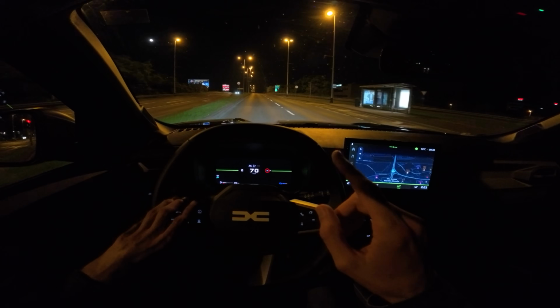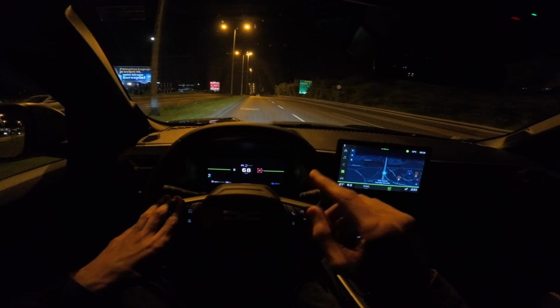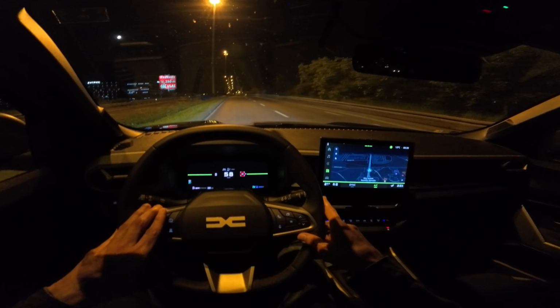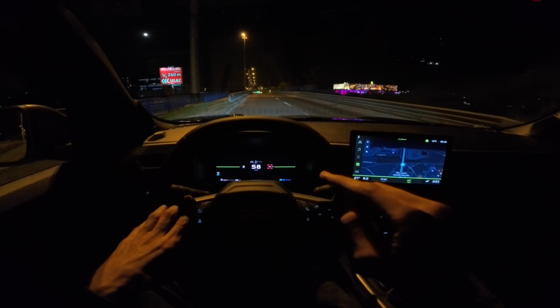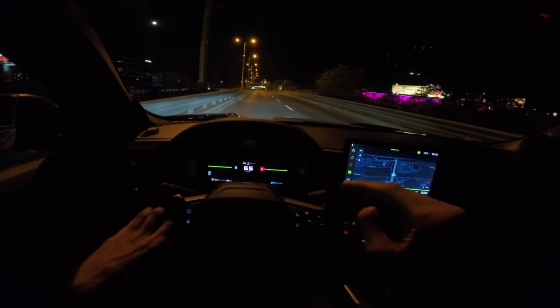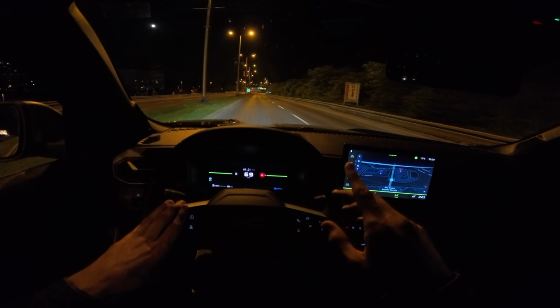Now I'm going to hit this manhole. Okay, this one's not too deep. This one is super deep. Oh, that was really soft. And here, also soft. So we have 18-inch alloys on this one. I maybe mentioned that at the start, as I usually do.